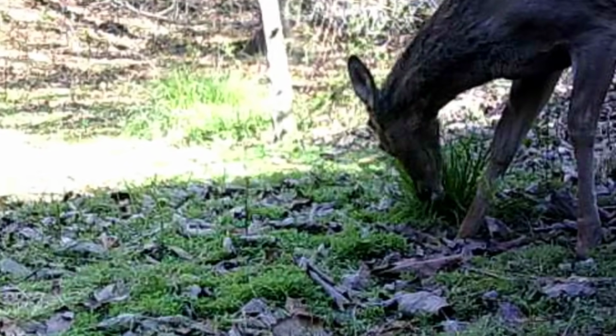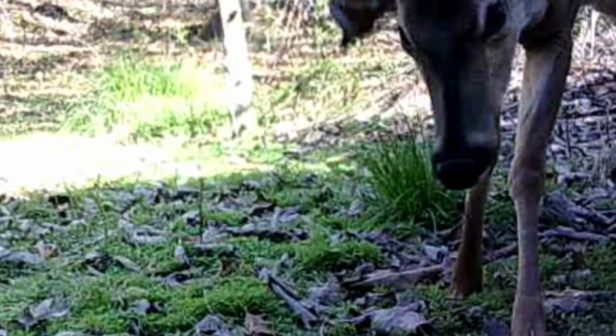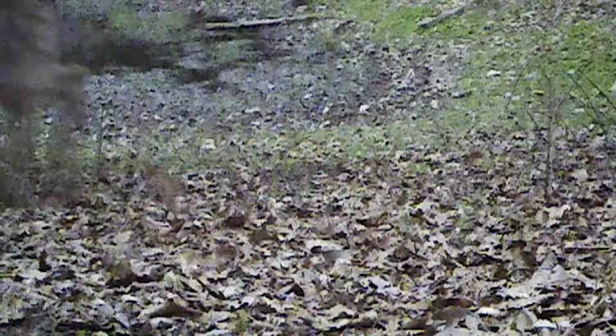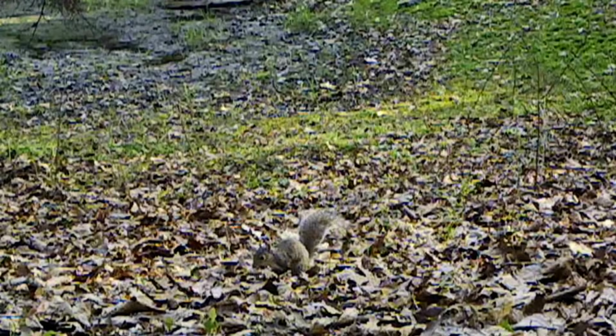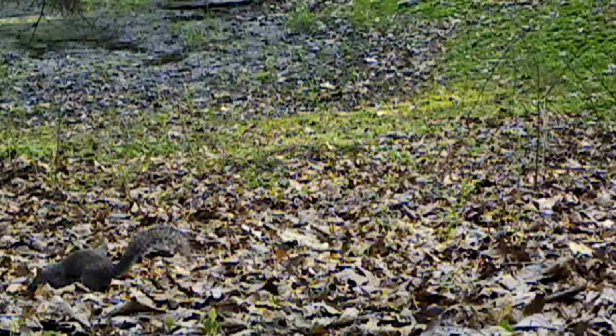And here's a buck at the pond. How do I know it's a buck? Well, they've lost their antlers. You can see right here, they've lost their antlers and they're starting to grow back. But all the little deer, dot fawns and little yearlings are moving around here, but no turkey. No squirrels enjoying it.